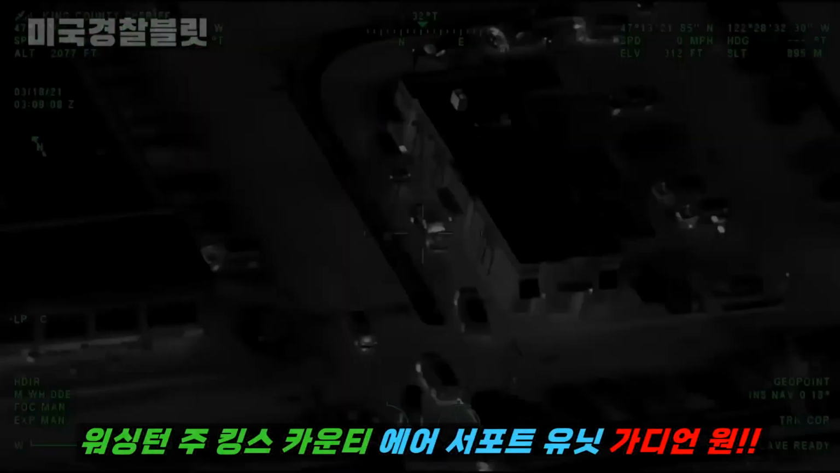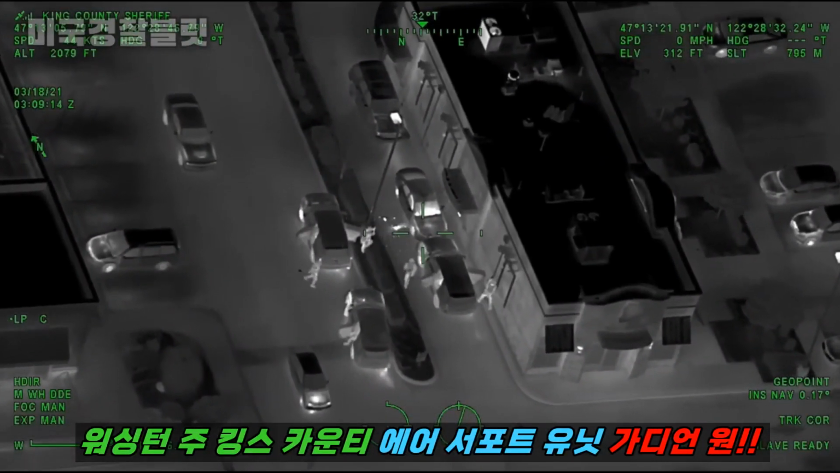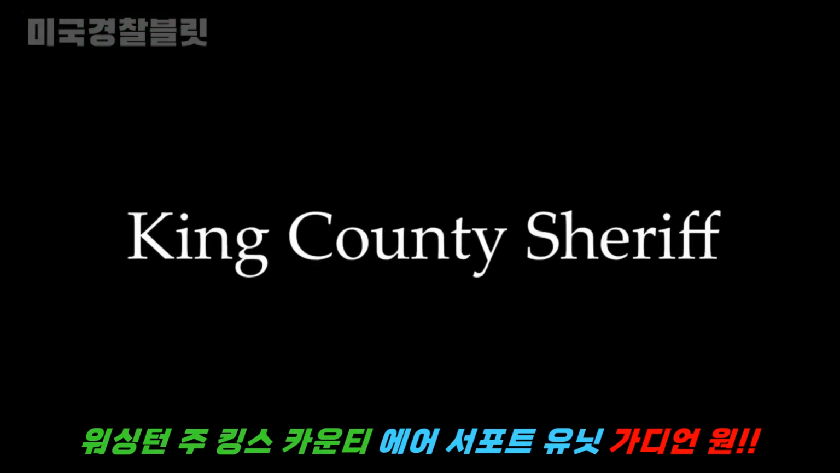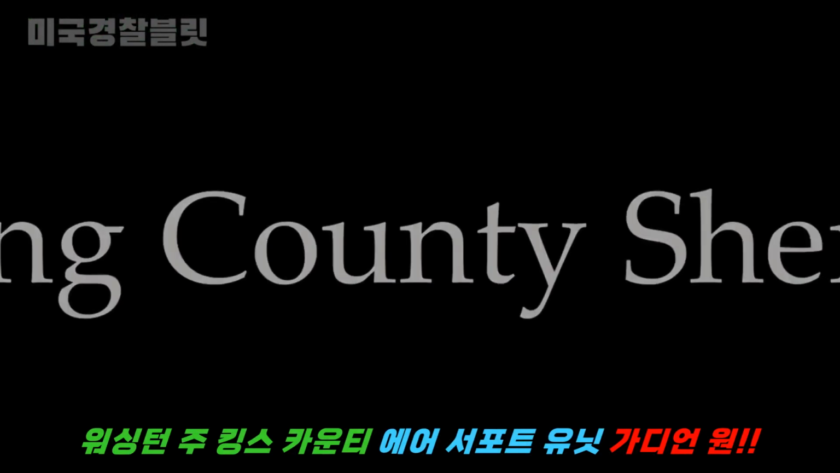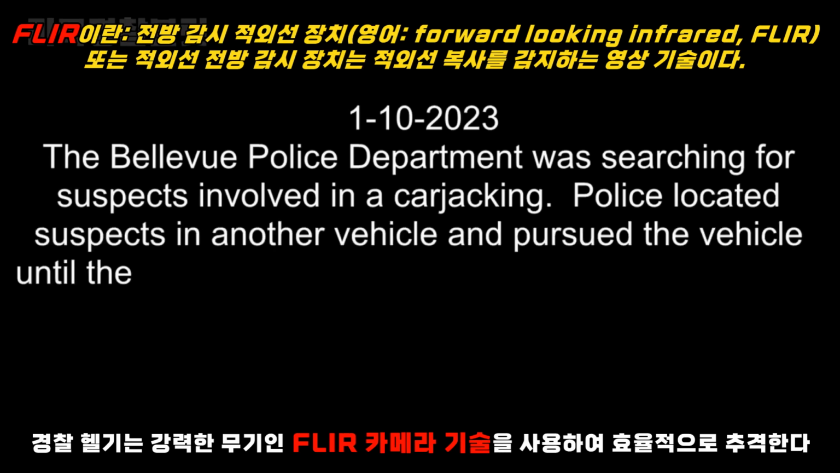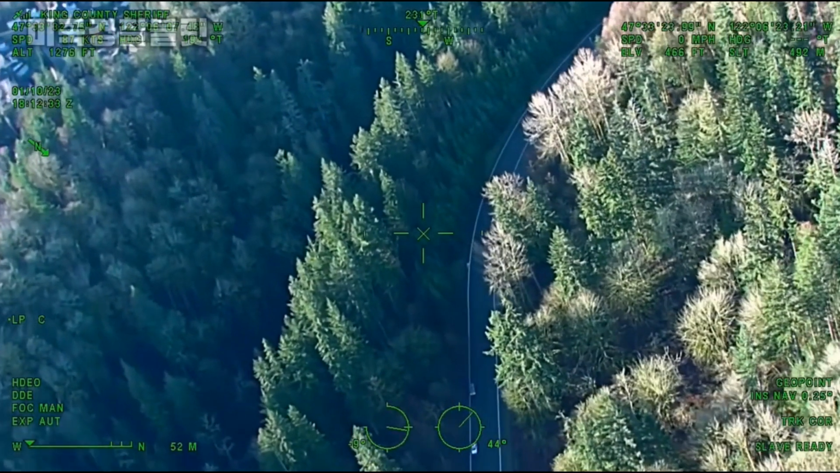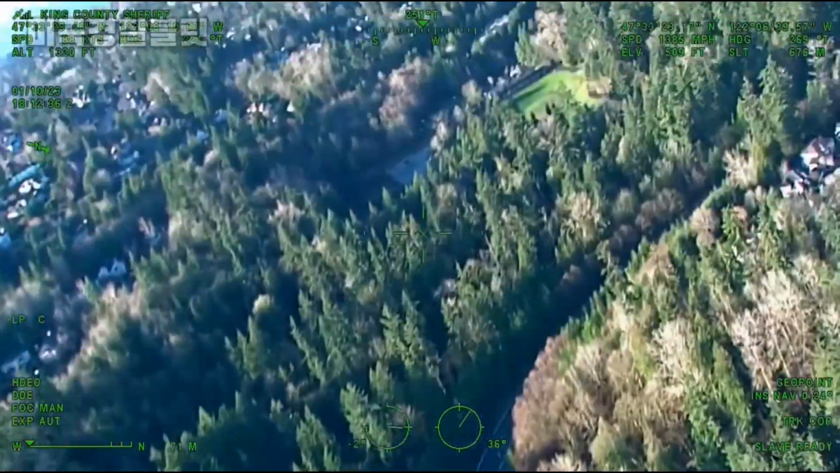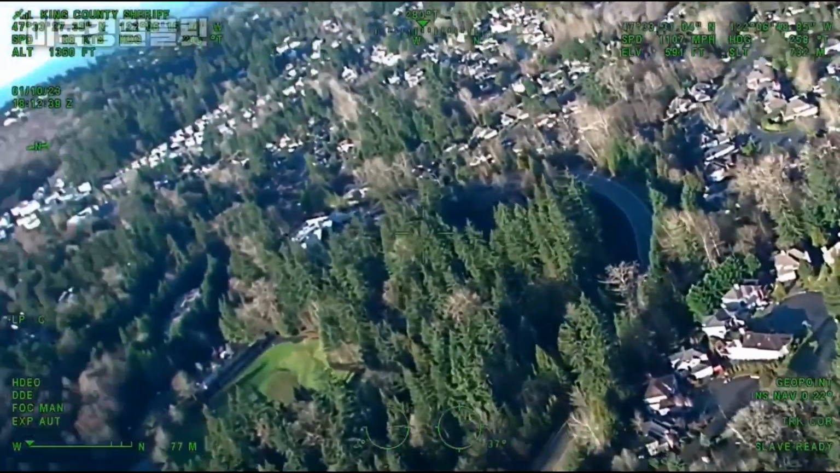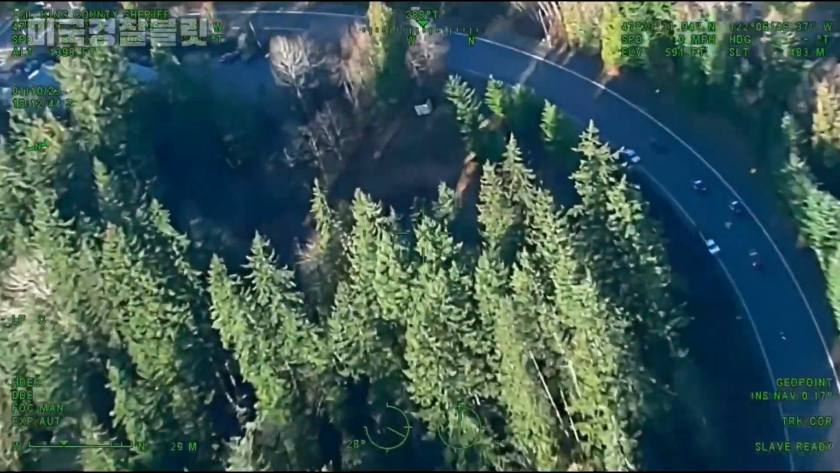Copy. We are confirming this is a suspect. We haven't said it's occupied by 3. Passenger in the rear has got a gray hoodie. Passengers in the front, black hoodie. Still southbound, speed 40.